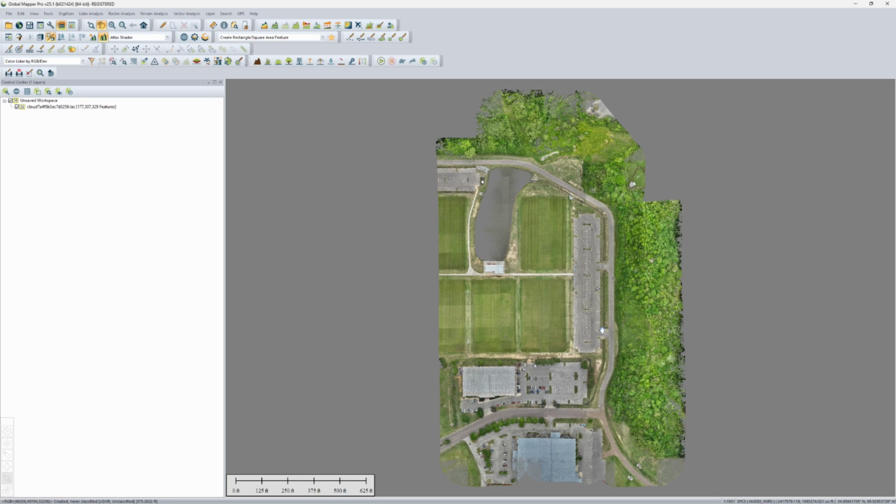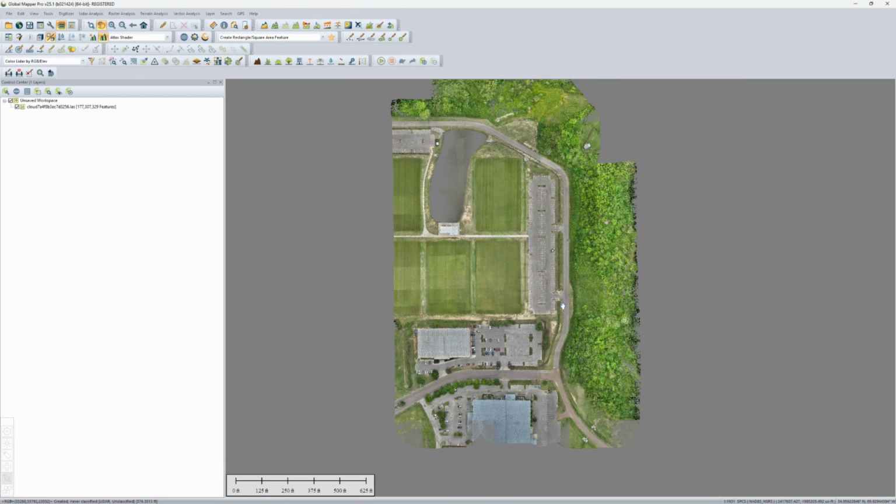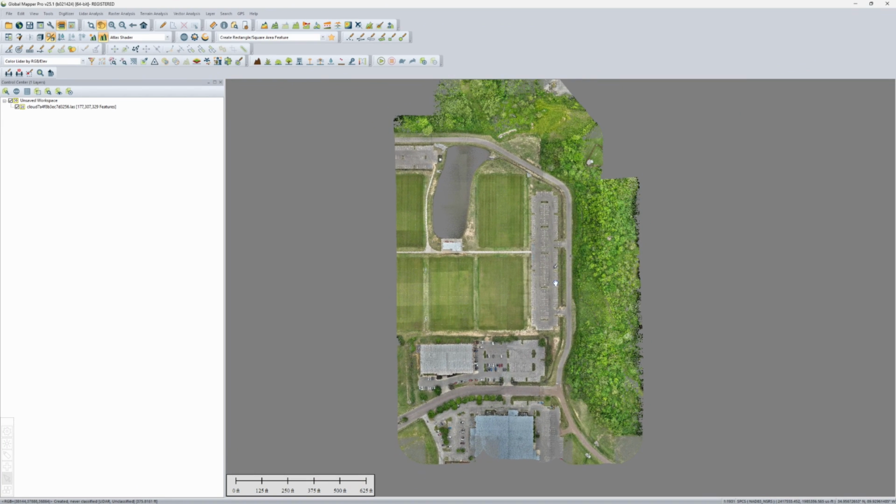It's wonderful for generating contours, just a lot of stuff. But many of you may already have other software that you can accomplish the same thing. So if you can use it, that's great. No need ever spending money when you don't need to. So anyway, we're looking at the colorized point cloud.